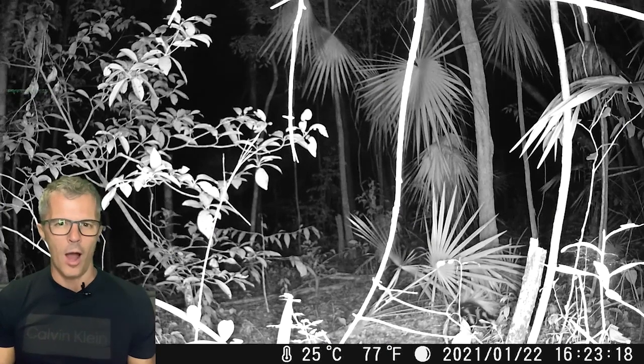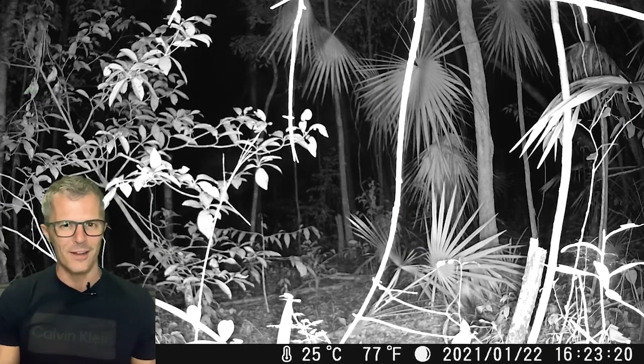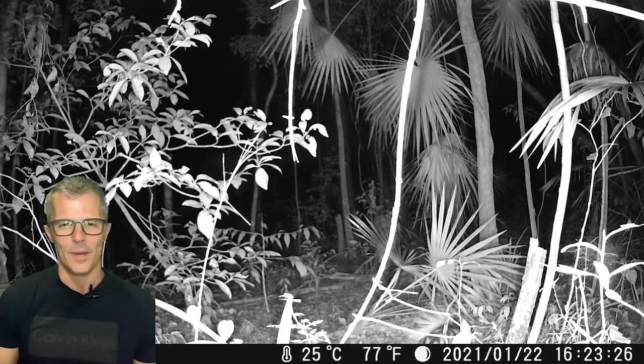Now this clip, I'm not sure what this is. It looks like a skunk. Definitely kind of a black and white creature, although this is night vision, so we can't tell the color exactly. But it does look skunk-like, doesn't it? Do you know what it is?